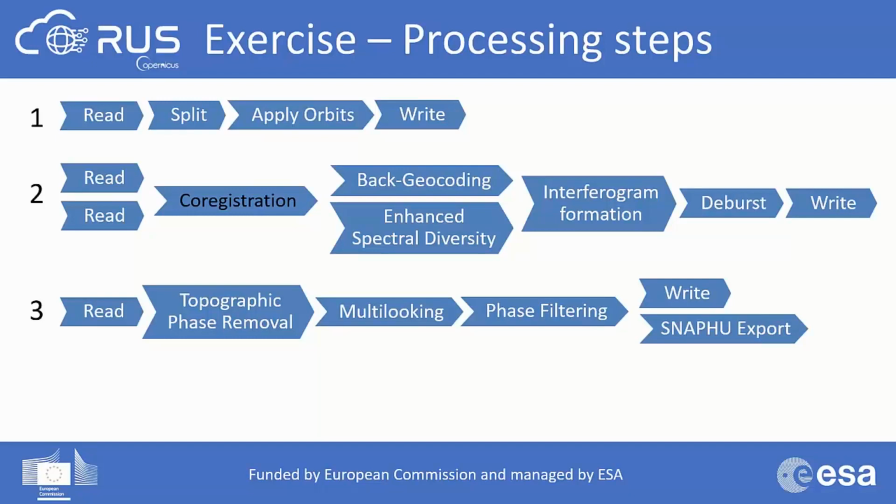The next one will be to use the phase filtering in order to reduce the phase noise. This is also useful for the phase unwrapping. And then we will write one product which will contain all of those steps. And we will add another operator, which is the SNAPHU export, so that we will export what we need for the phase unwrapping that is coming afterwards.